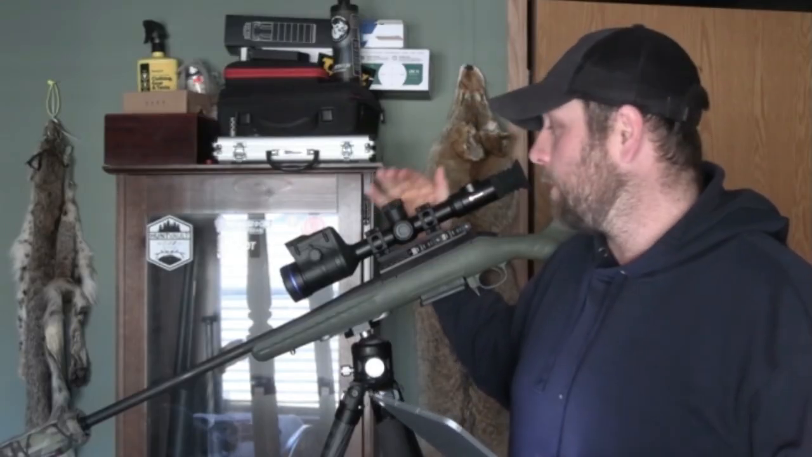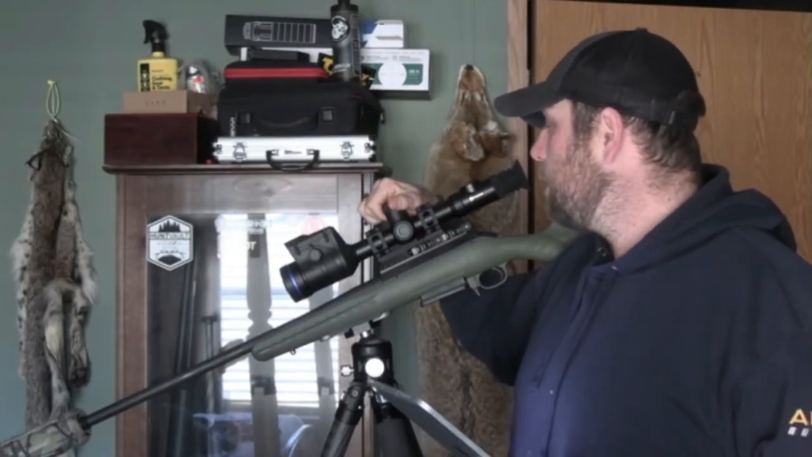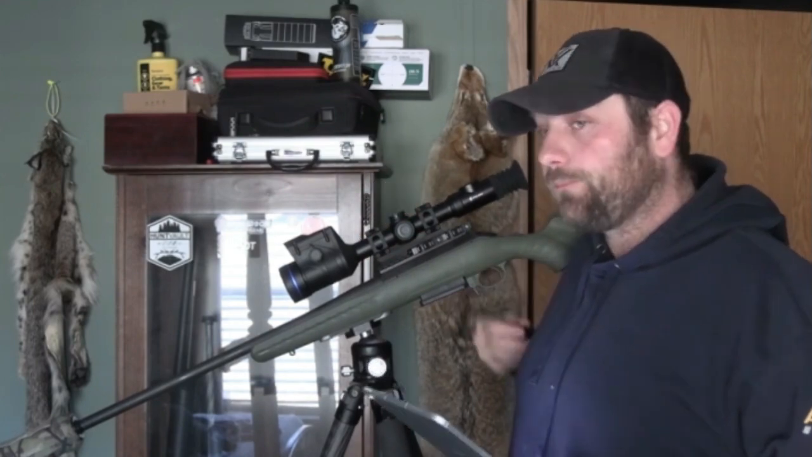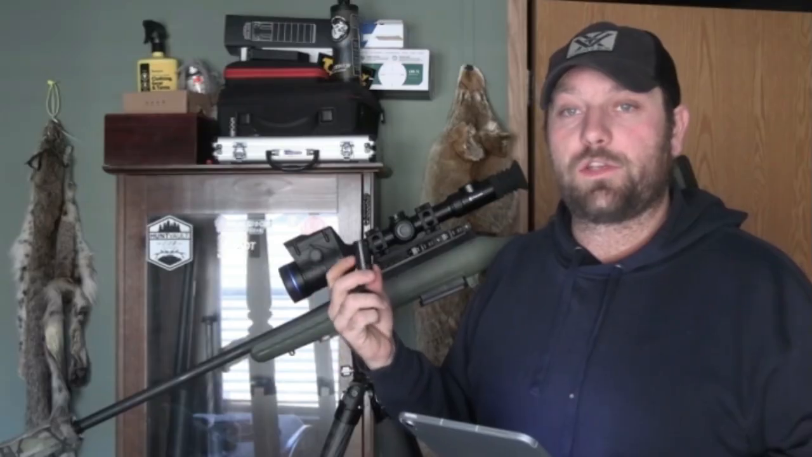The other thing I like about this optic is the battery compartment is up top for your main battery, or your external battery. And it has lasted me up to 6 hours using the LRF when it was super cold out.